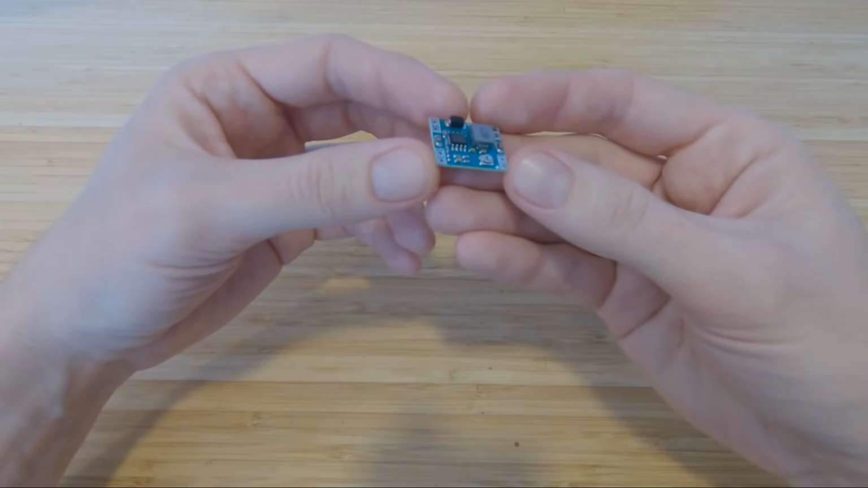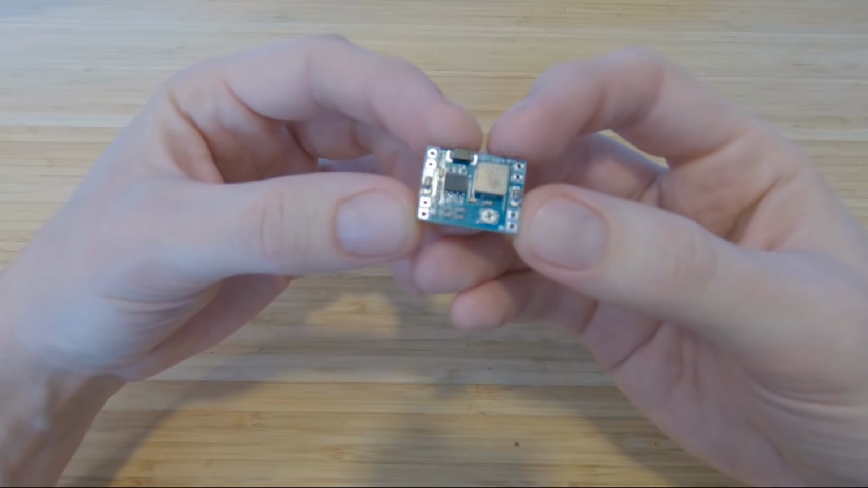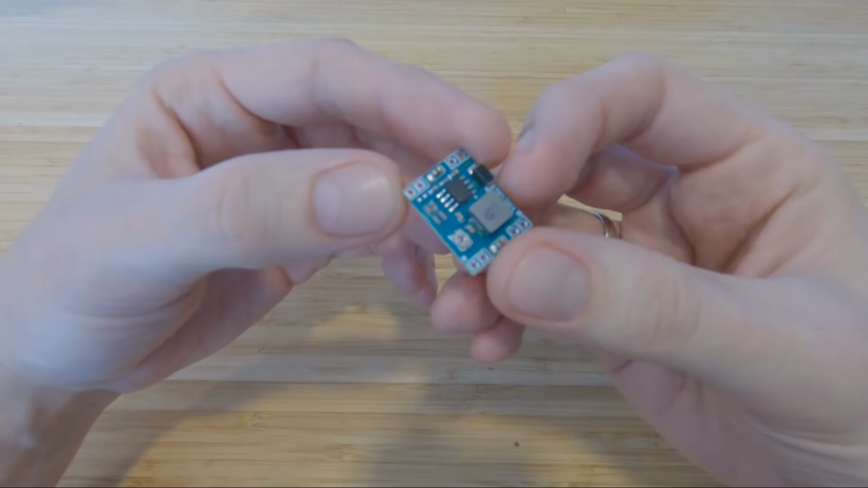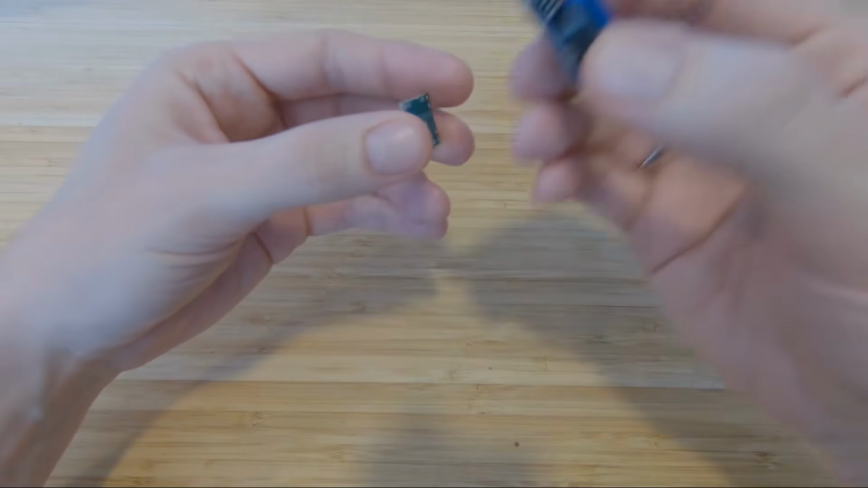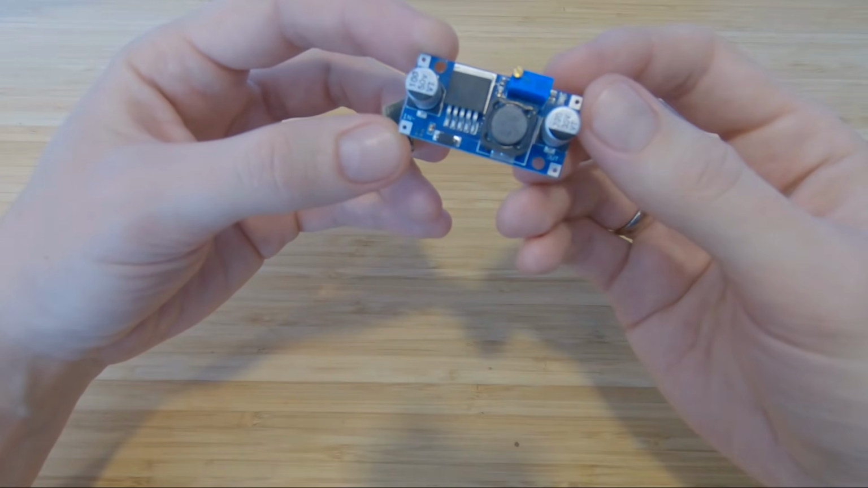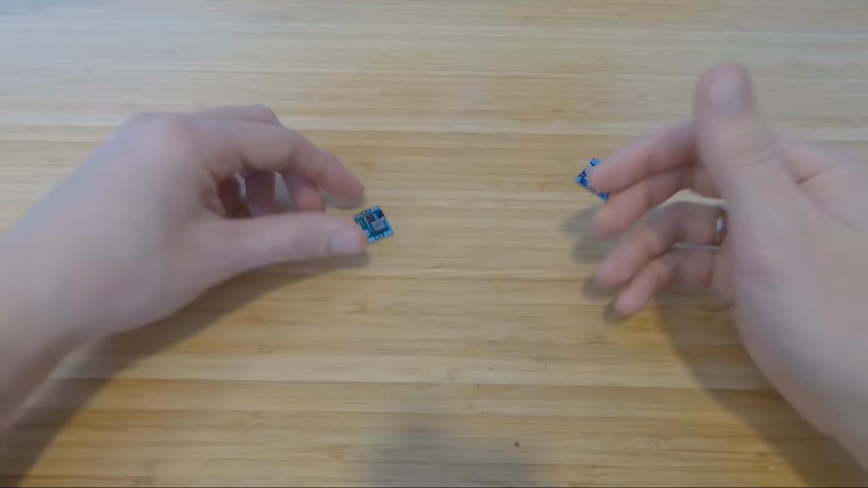This is a buck converter, which can deliver up to 3 amps. This is based on the MP1584 EN IC, and I want to test it multiple ways and later on compare it to, I would say, the most popular LM2596. So let's go.